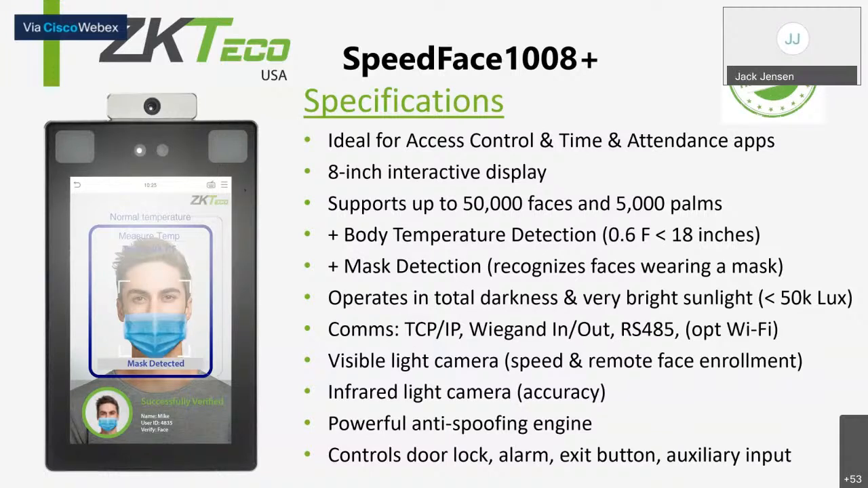Gil, I've got a couple questions for you. If a customer already has a ZK Access system, but it's not the NBio, can it still monitor the activity of this, or do you have to use it as a standalone at that point?